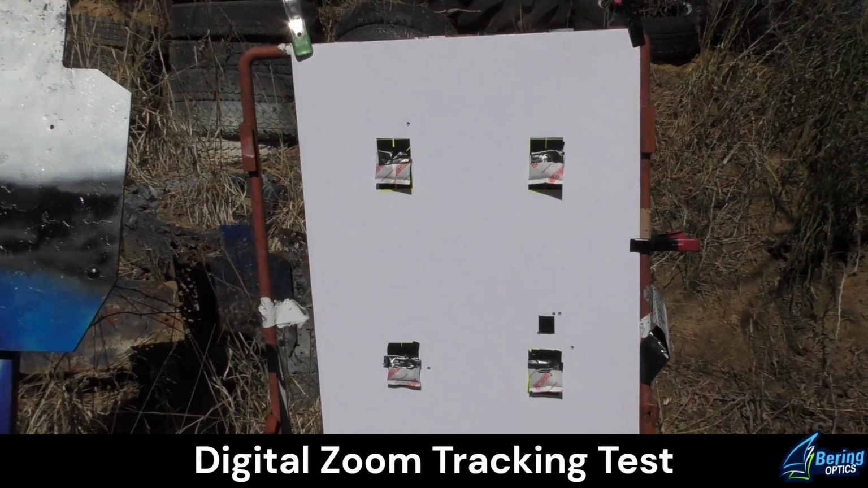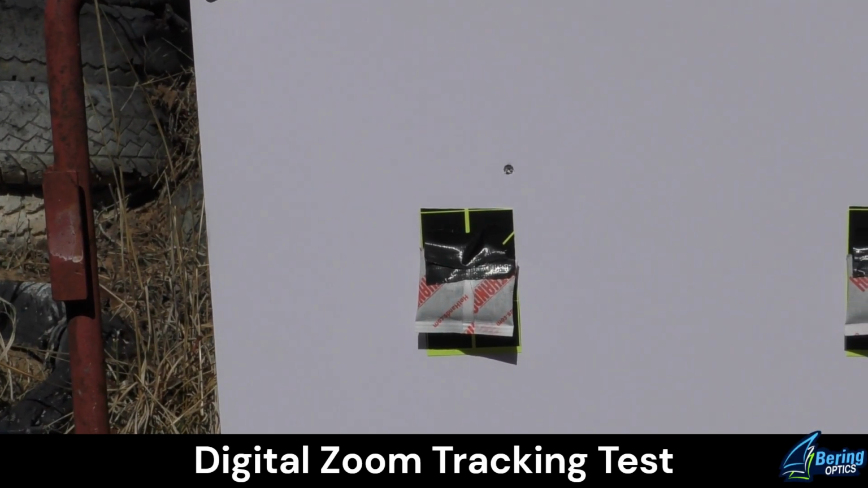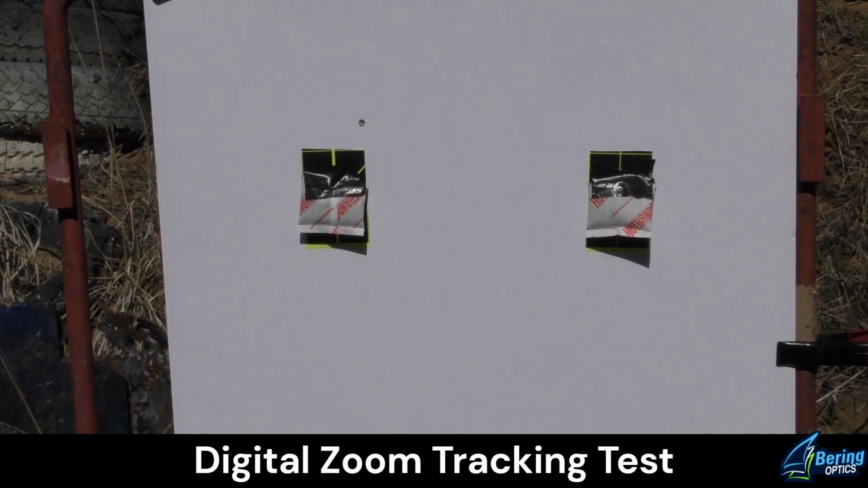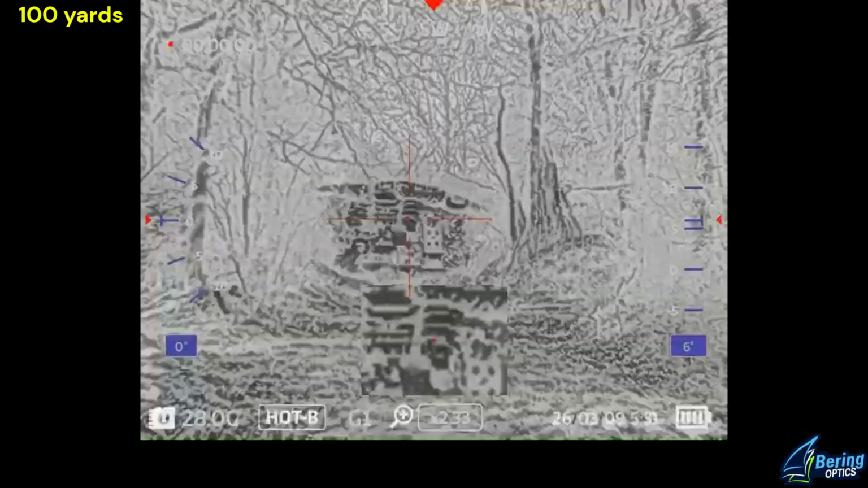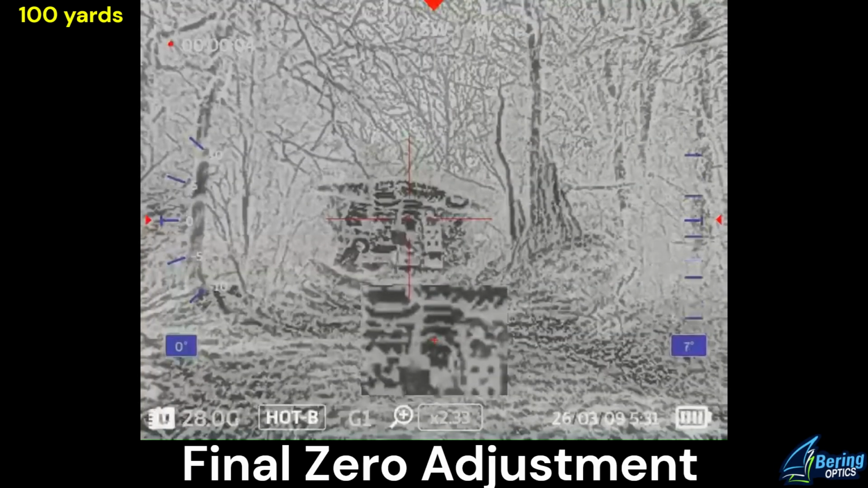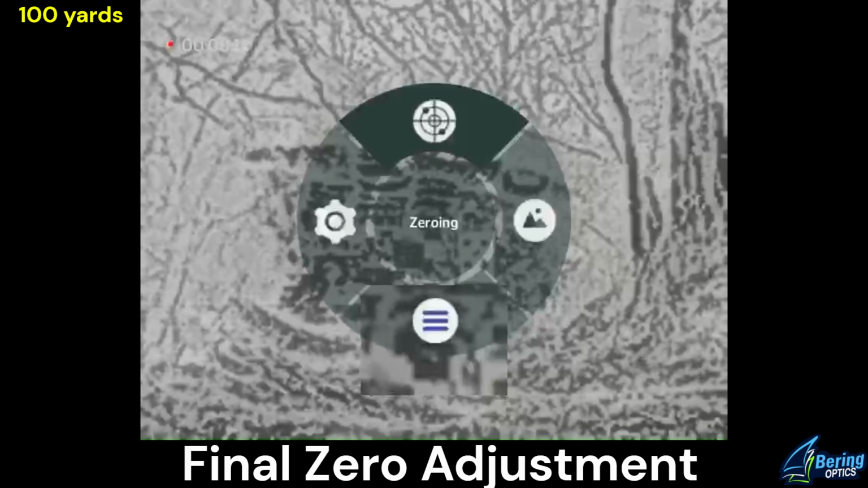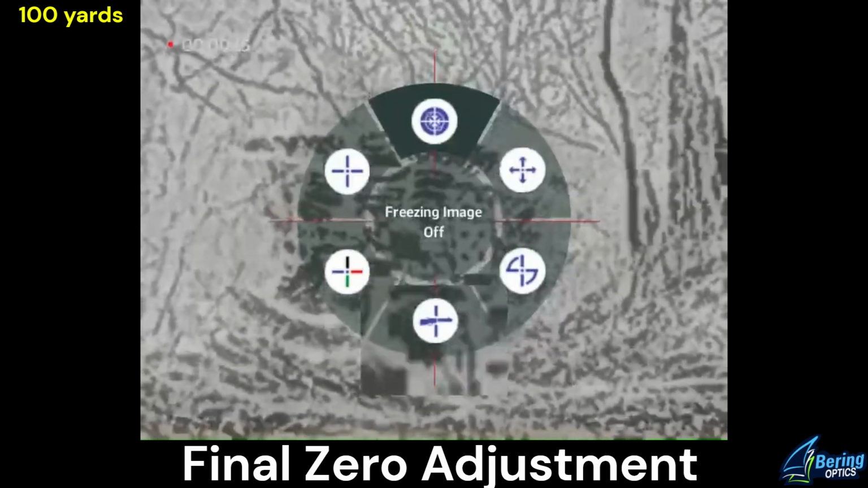I do still need to make a fine adjustment to my zero. On the average of those 4, I should probably come down 1 inch at least. So I'll make that change. Alright, so final zero adjustment at 100 yards. I'm going to go ahead and go to 2 times zoom 4.65. I will enter the zeroing menu, freeze the image,